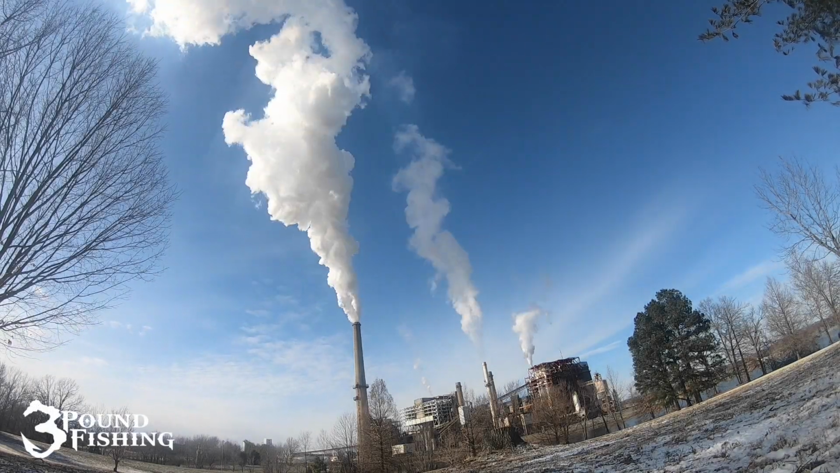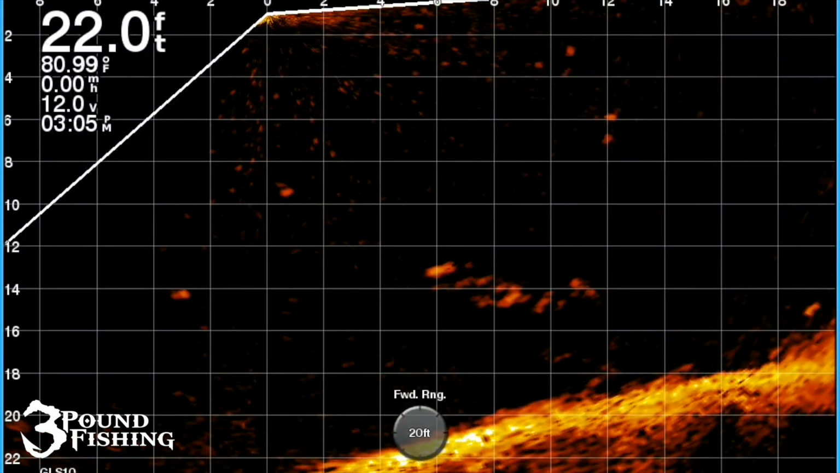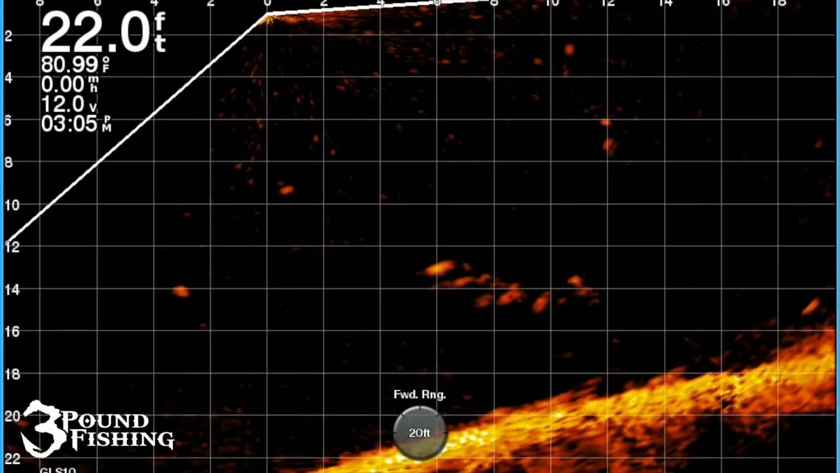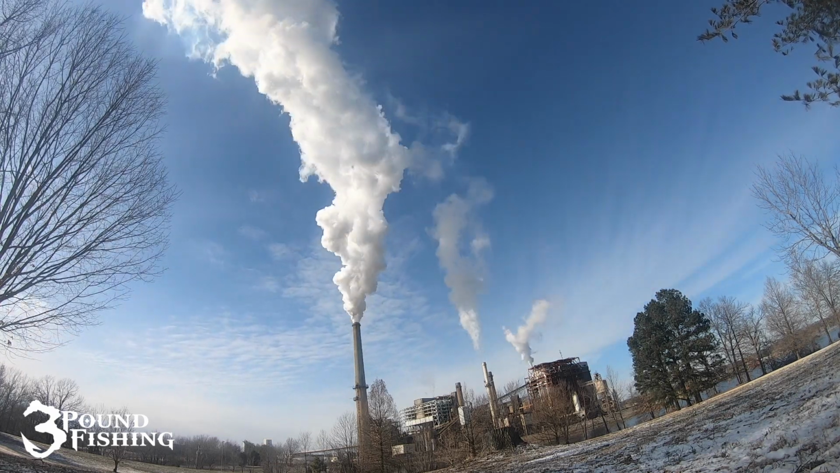Hey folks, it's Matt from 3 Pound Fishing, and today we are back on the brush piles with the fabulous new technology LiveScope. Yes, that's right folks, brush piles, lots of them in big slabs. It doesn't get much easier when you have LiveScope. It's unbelievable to watch these fish react to the bait and just take it.